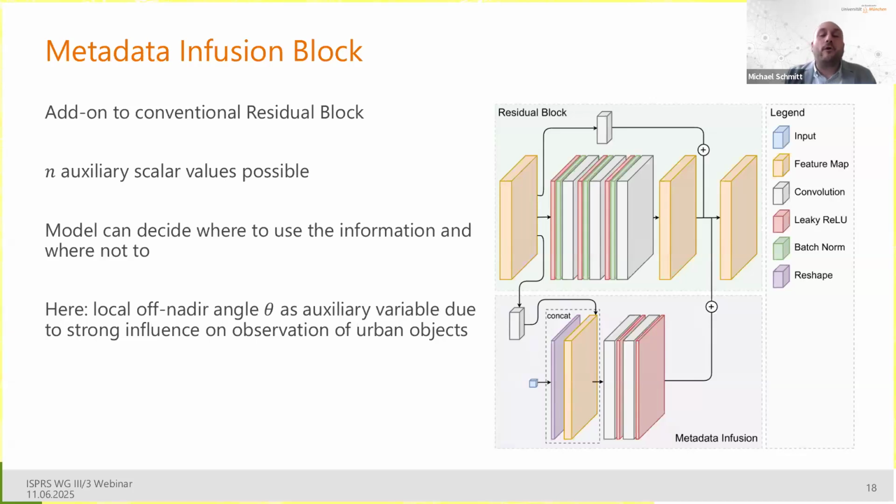So it's going a bit beyond simple band concatenation. There's also some concatenation involved, but it's a bit more complicated, giving the model a bit more flexibility how to make use of these n scalar auxiliary variables.